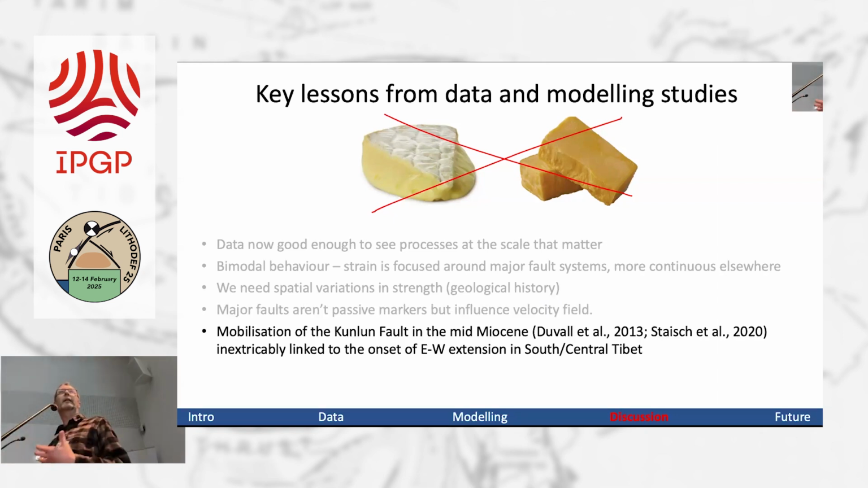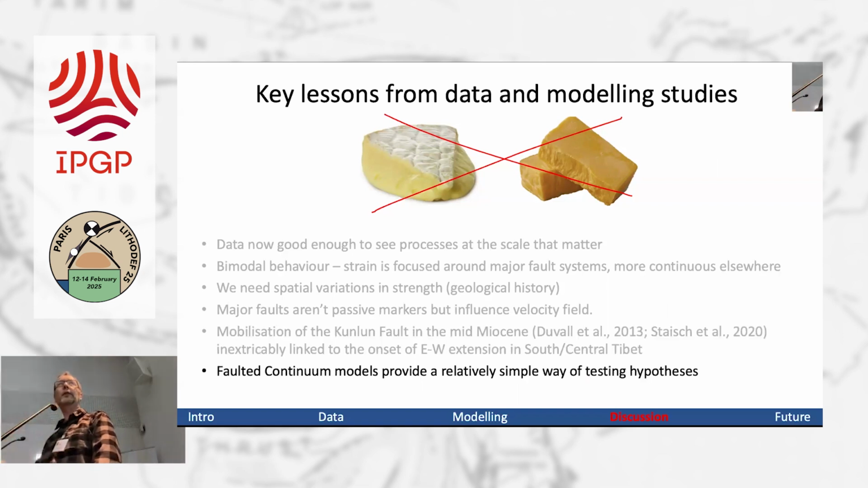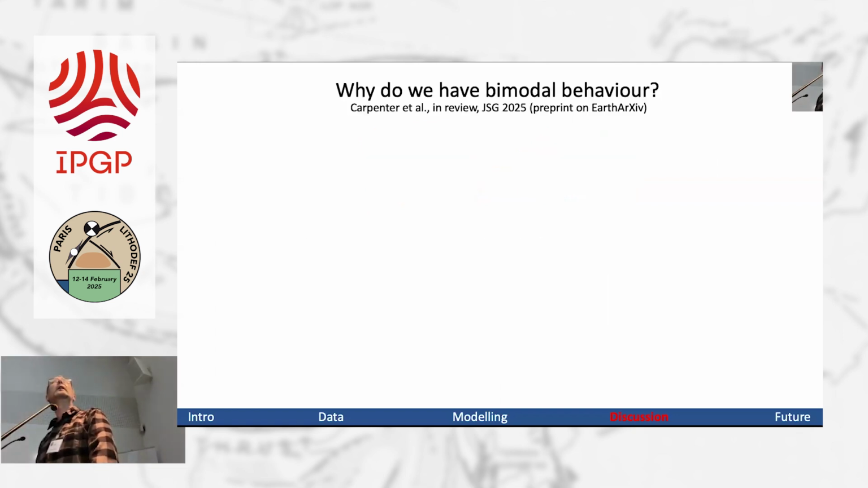For example, I think there's geological evidence of the mobilization of the Kunlun Fault in the mid-Miocene. And I think that's probably inextricably linked to the east-west extension that we see in Tibet. That's an area worth further thinking about. These faulted continuum models are one way of providing a relatively simple approach to testing hypotheses.